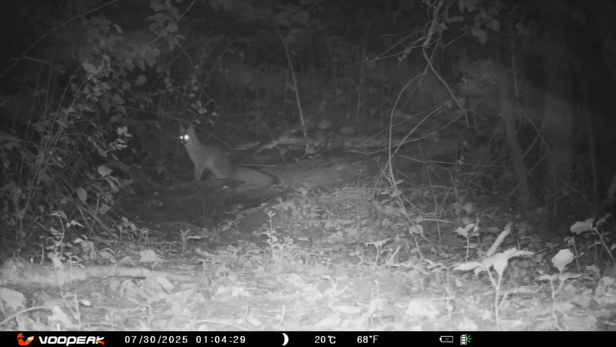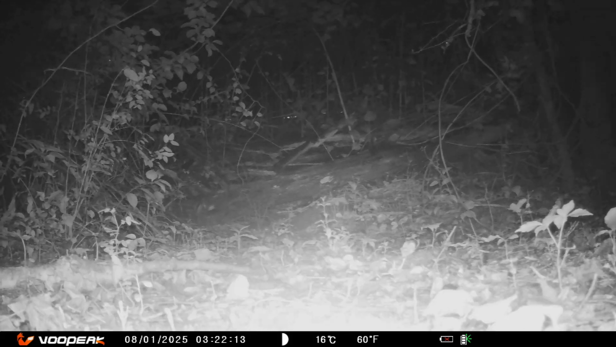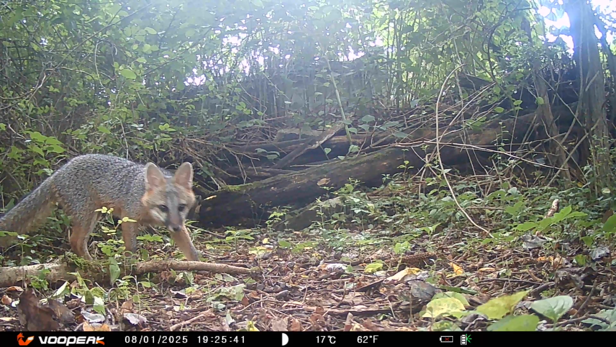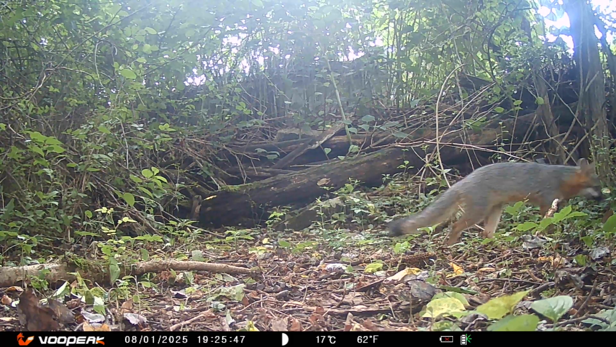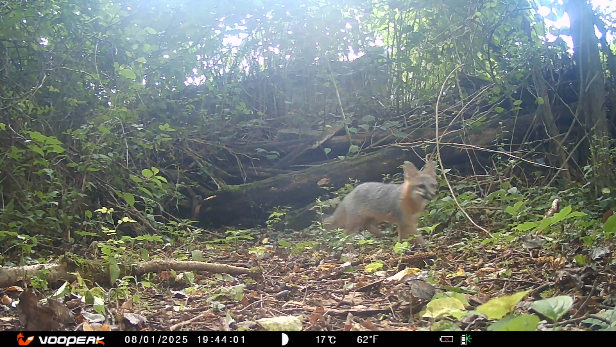Waiting, thinking, or watching. What's it up to? Another camera adjustment. The raccoon isn't satisfied. The raccoon passed through and leaves clues behind. And this fox, he's reading the forest like a storybook, sniffing each spot where the raccoon paused. Every scent tells him who was there, when, and whether there might be food hidden nearby. And the search continues.